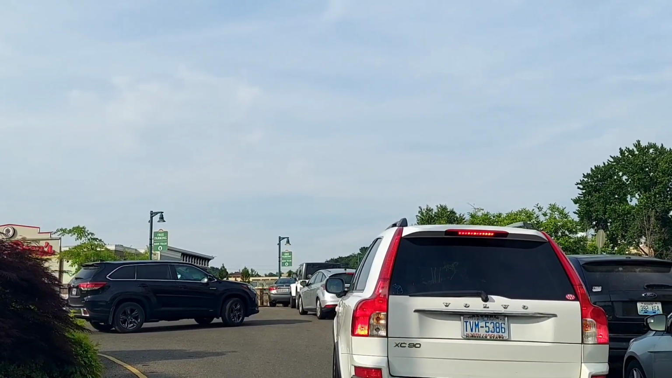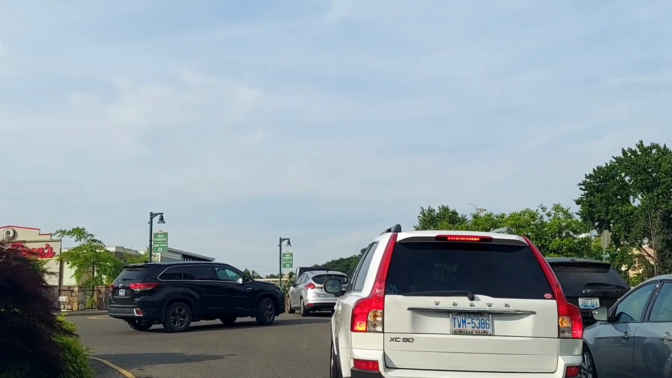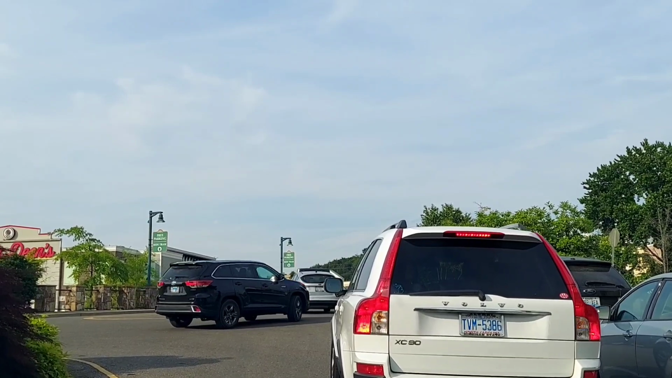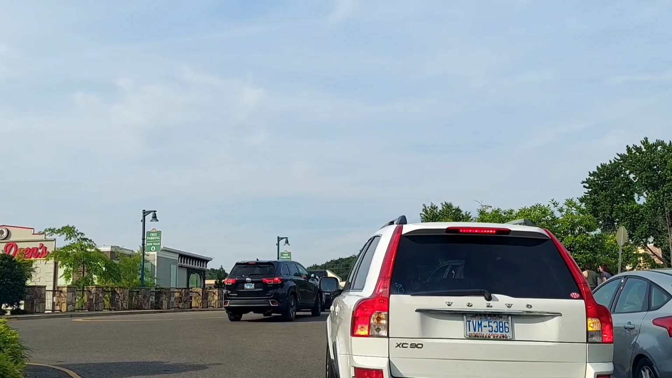But see, this is your typical traffic going into the island on a Saturday night during the season right now. This is just the norm, status quo.